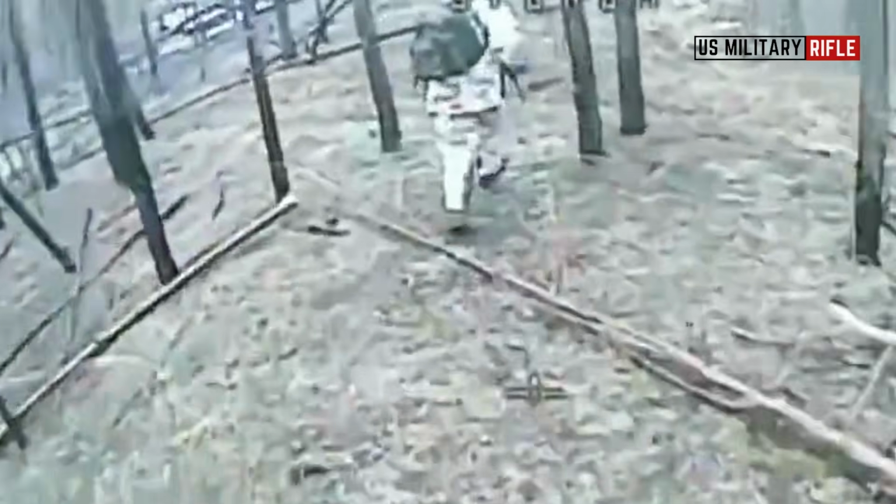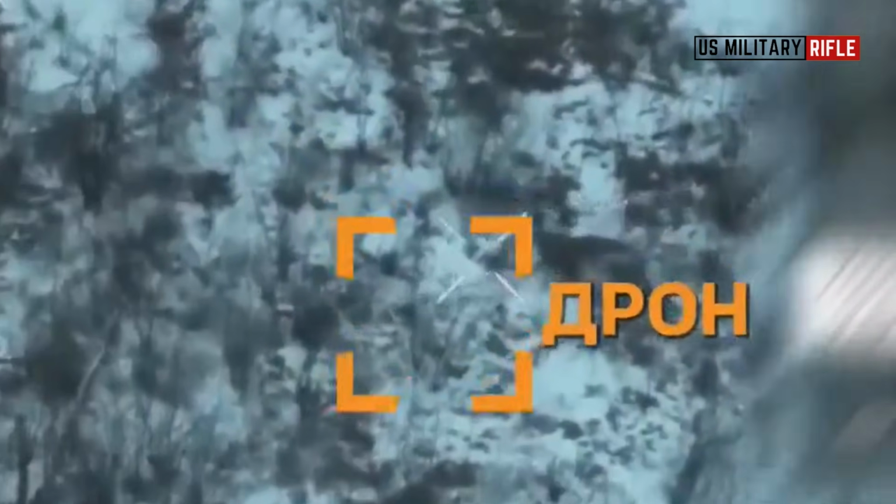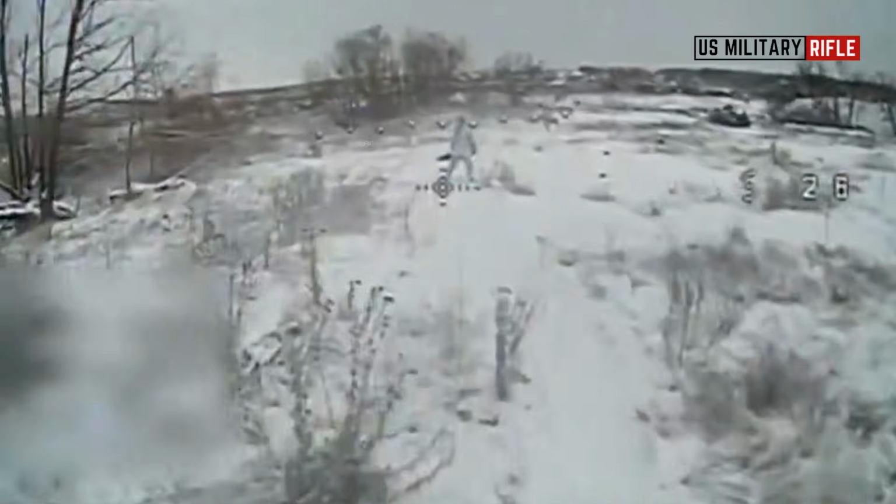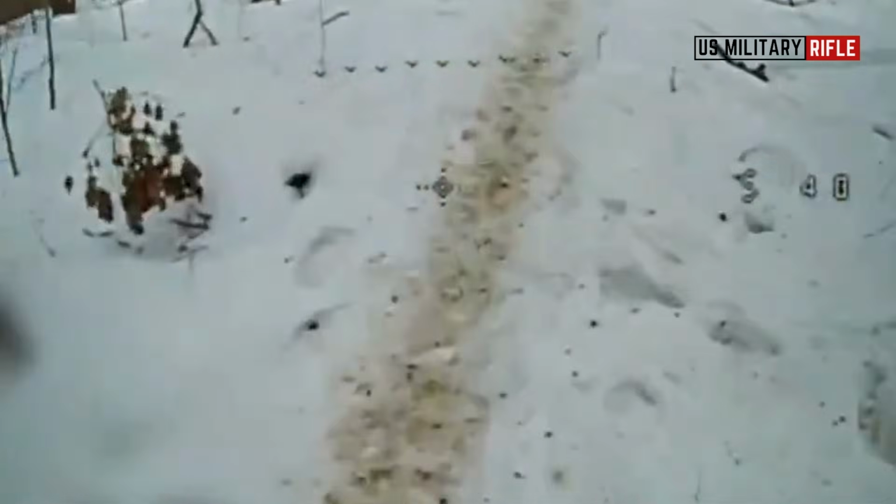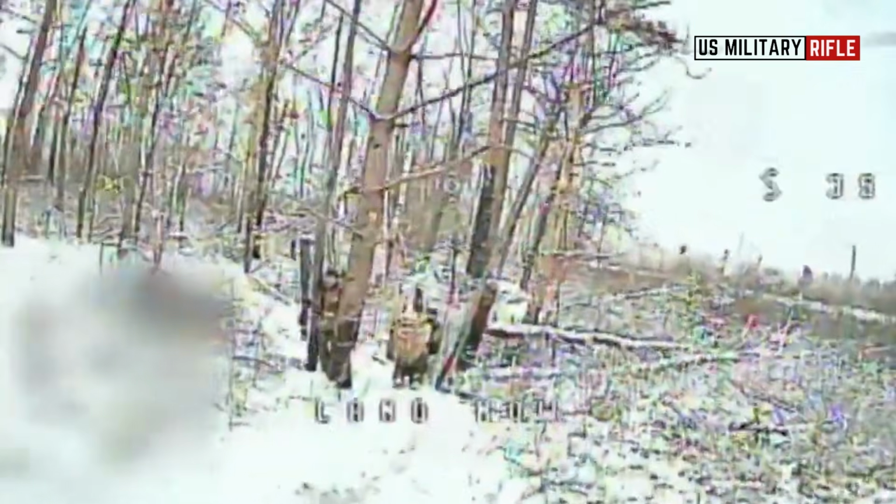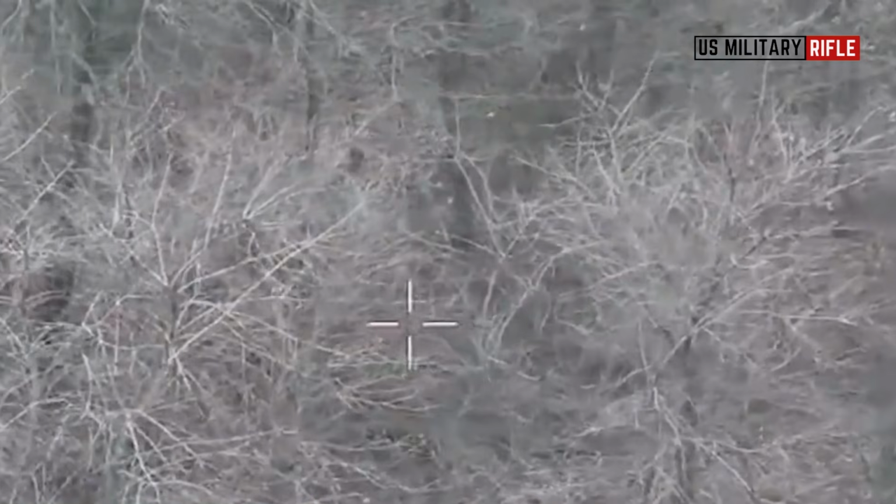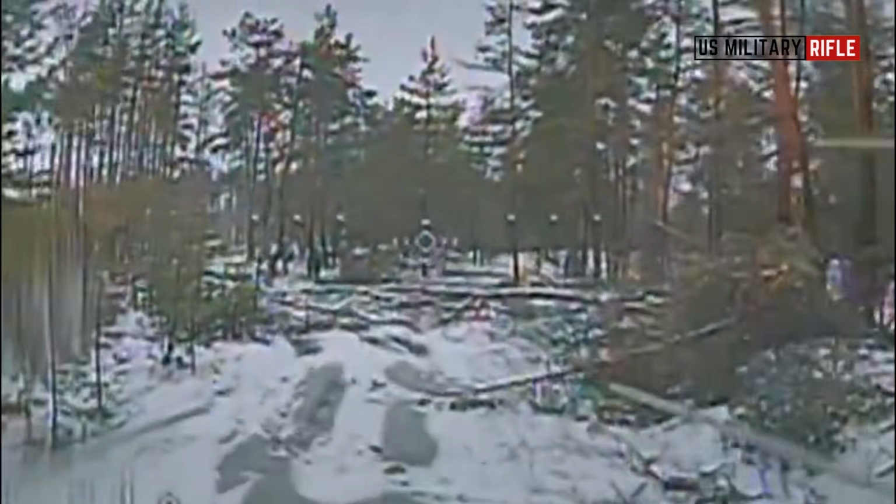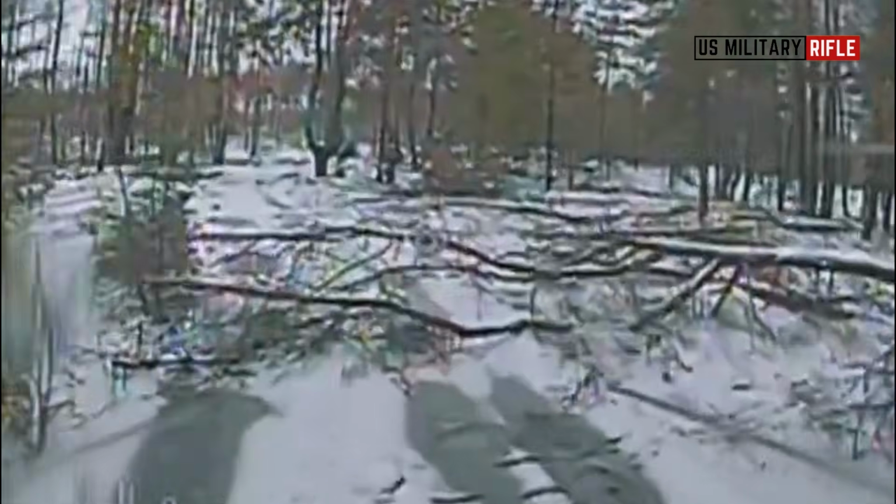One by one, drone operators established their positions, every slight movement clearly visible from above. Other drones were then dispatched, hunting targets trying to spread out beneath the tree canopy. Explosion after explosion rocked the small forest area, forcing Russian troops from their hiding places before they were finally eliminated one by one.